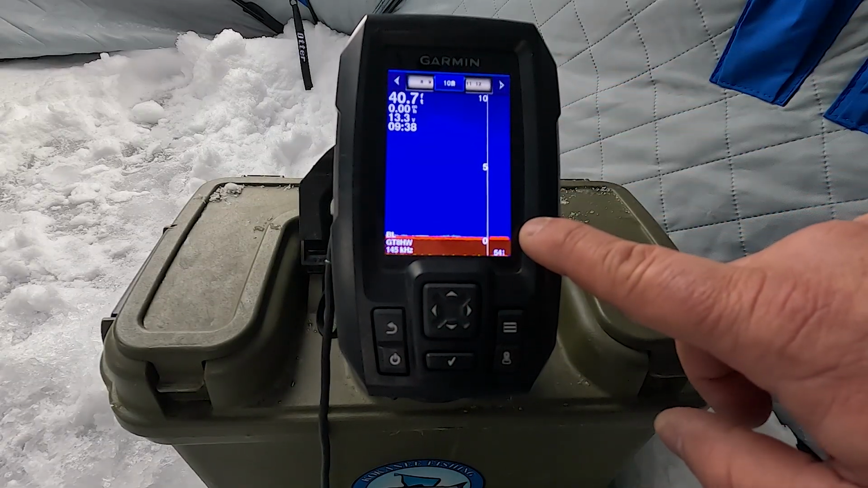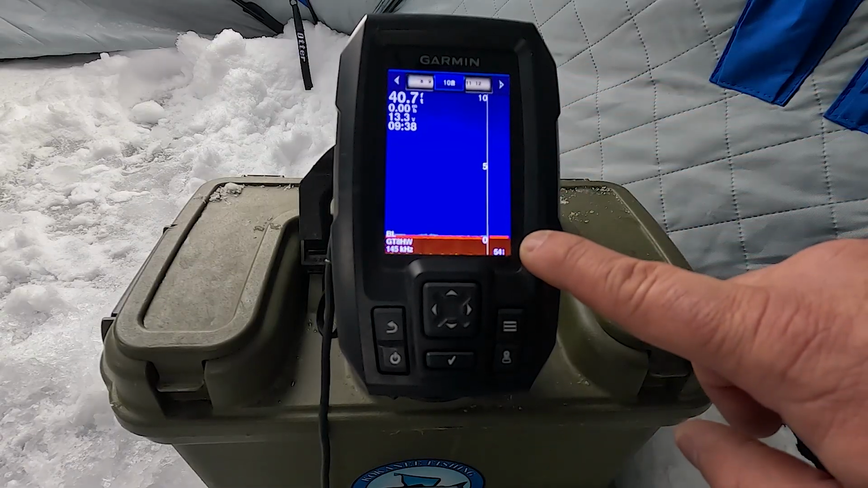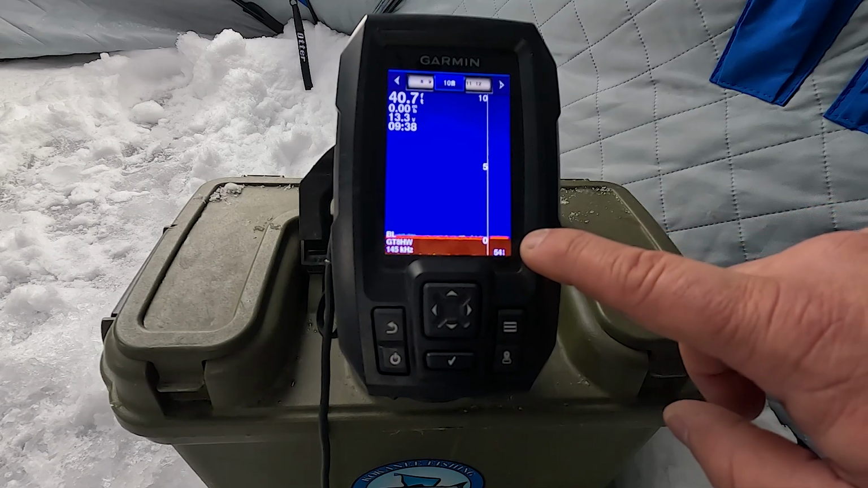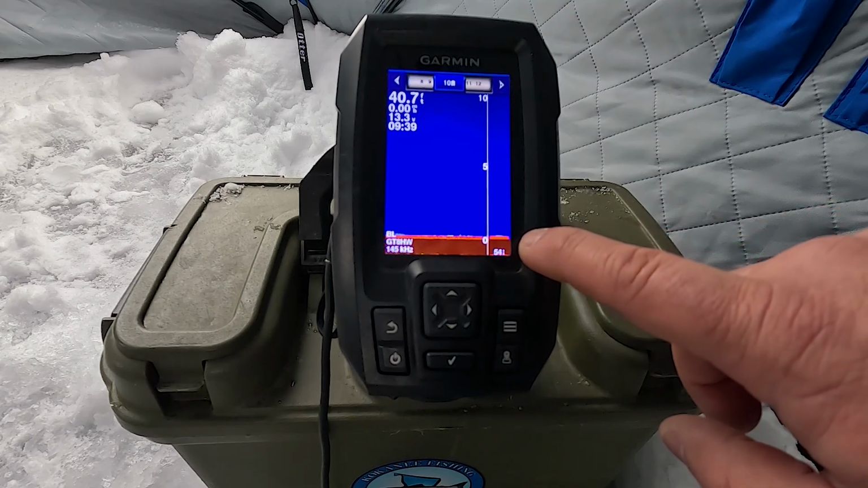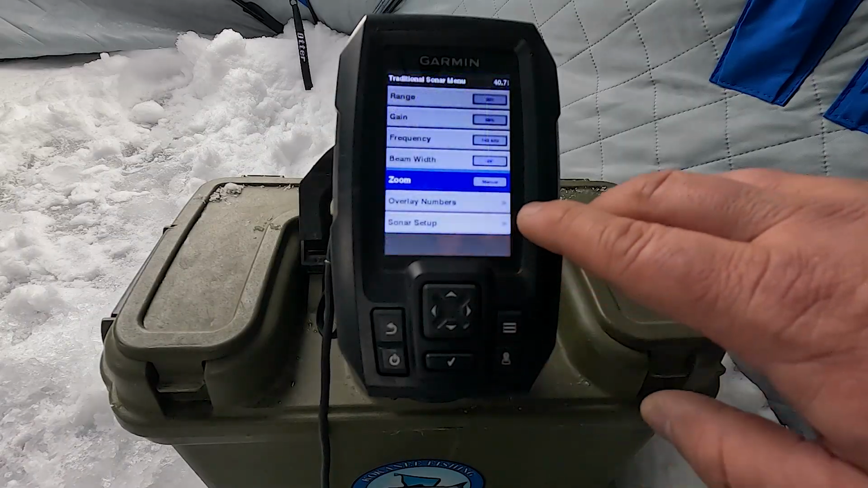Now on the Garmin Striker 4, fish show up as big blocky objects, depending if you're on rocky bottoms. It can be very hard to read. I don't always use this option, but if I am burbot fishing, I do use it once in a while.